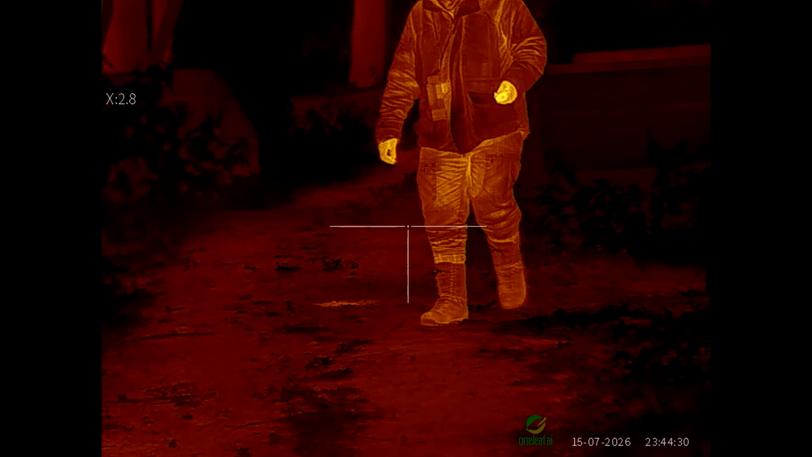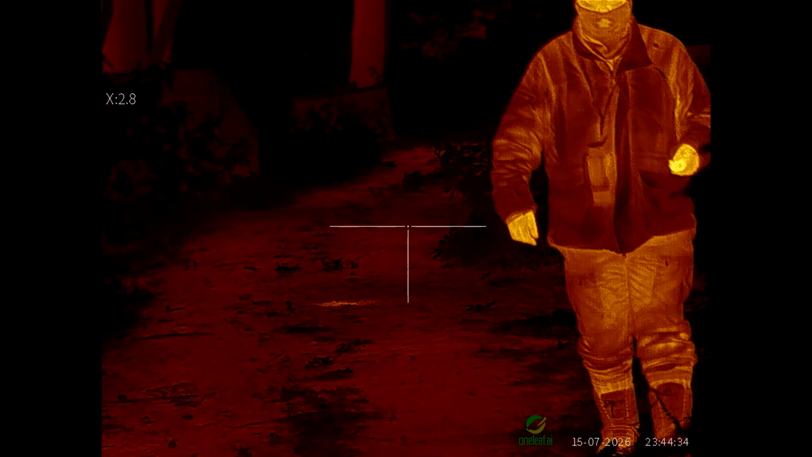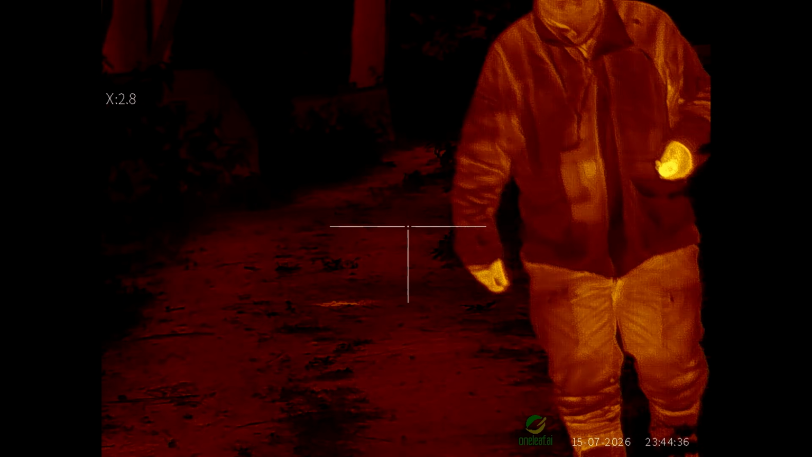Right, I'm just making my way back. That badger has pulled that chicken off into the undergrowth and disappeared. So we'll see if anything else shows up.